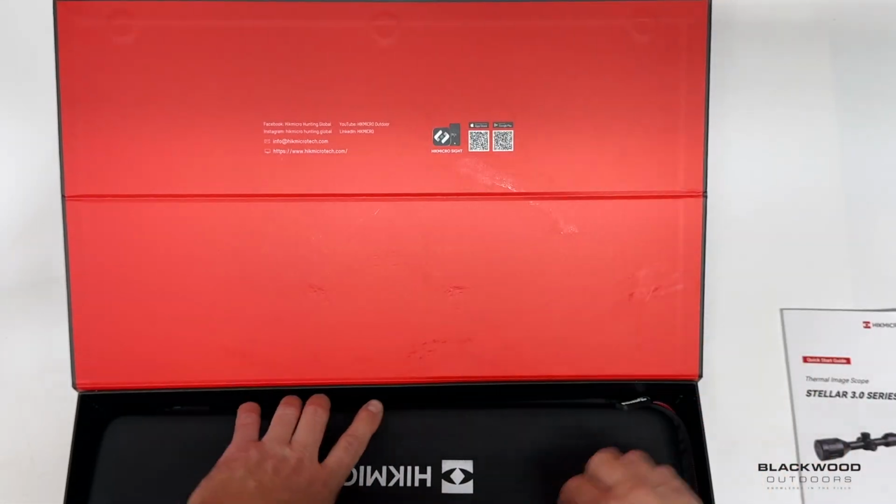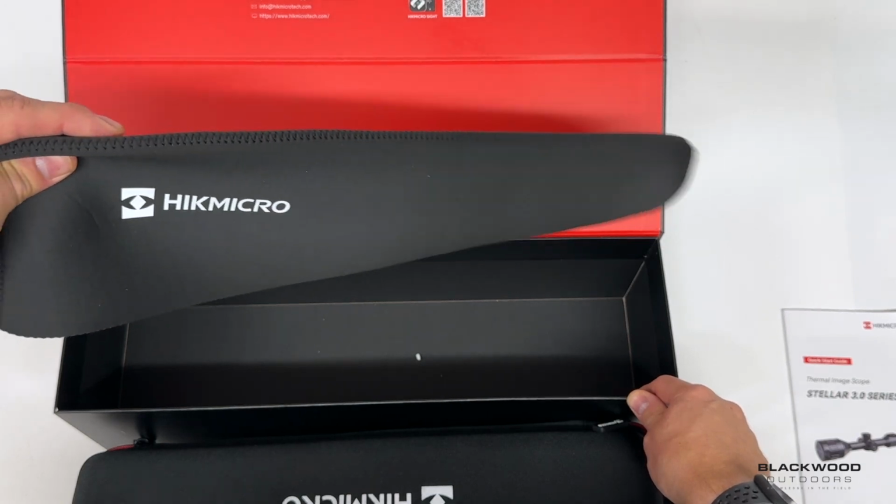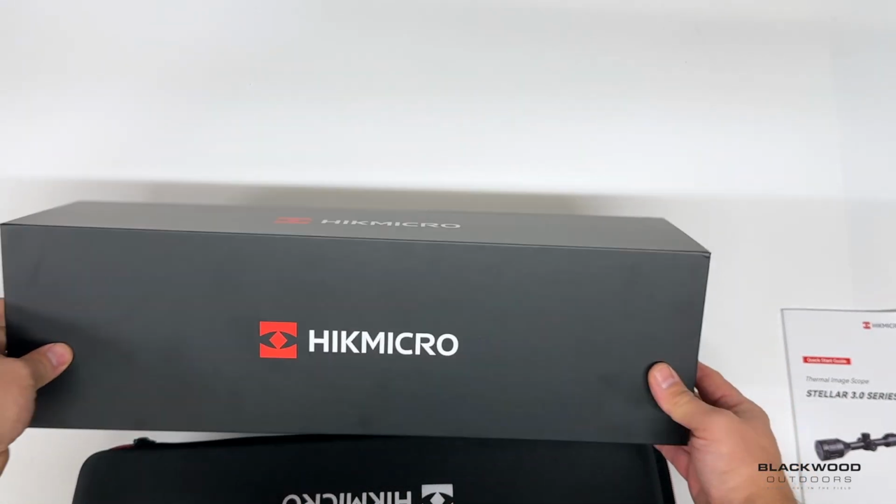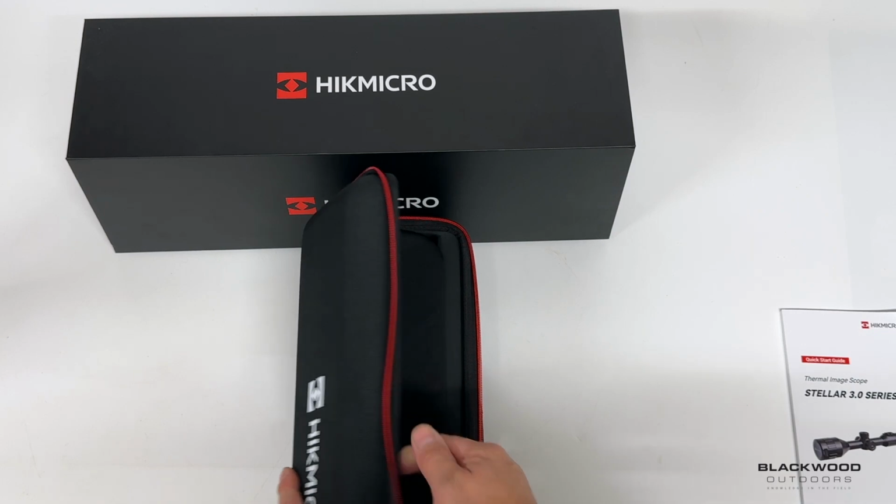multi-language. You have the blow molded case, which I like, and we'll go into that in a second. And you also have a bikini cover for popping over the scope when it's on your gun. If it's in the gun bag, in the back of your vehicle, or in the gun cabinet, it stops it getting rattled around and knocked. Nice little touch. You have your blow molded case here.